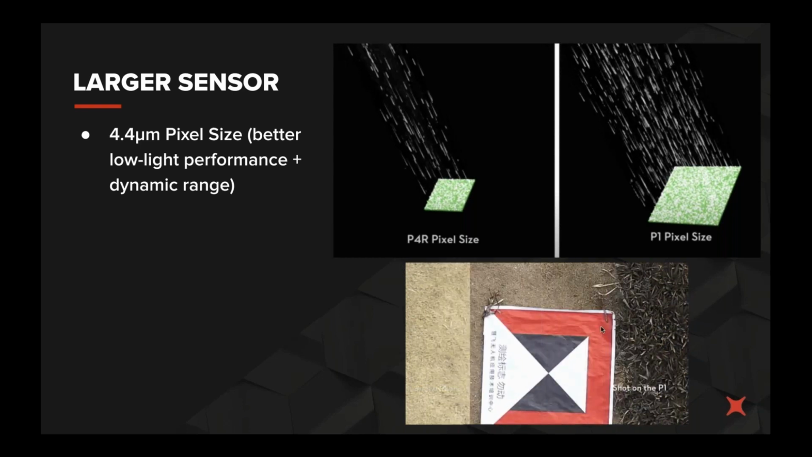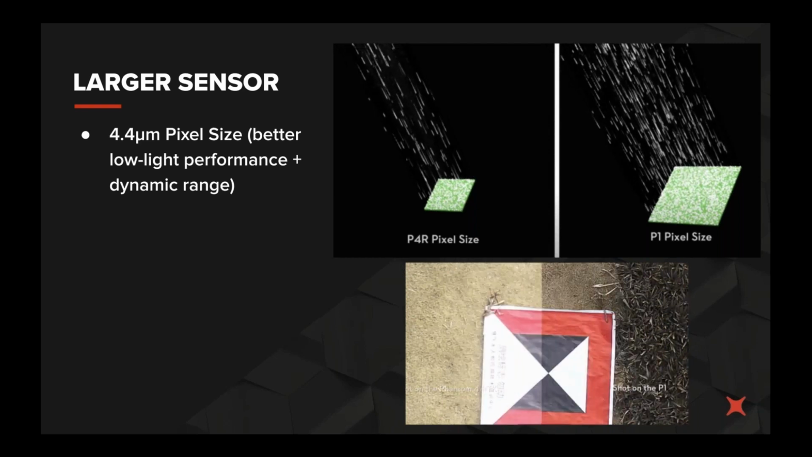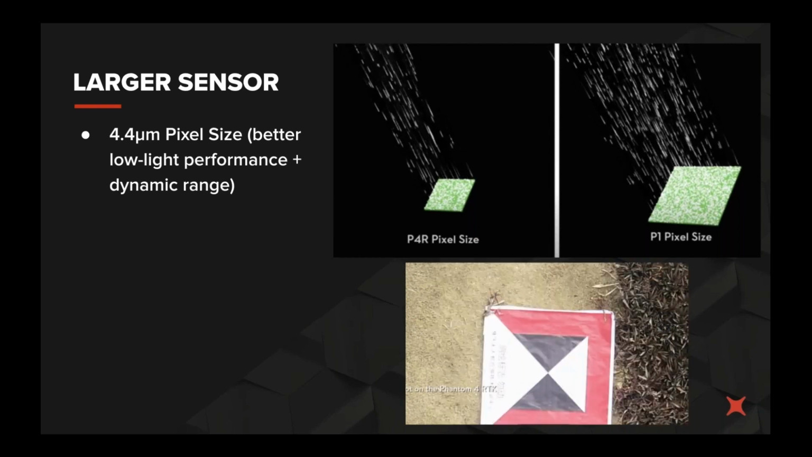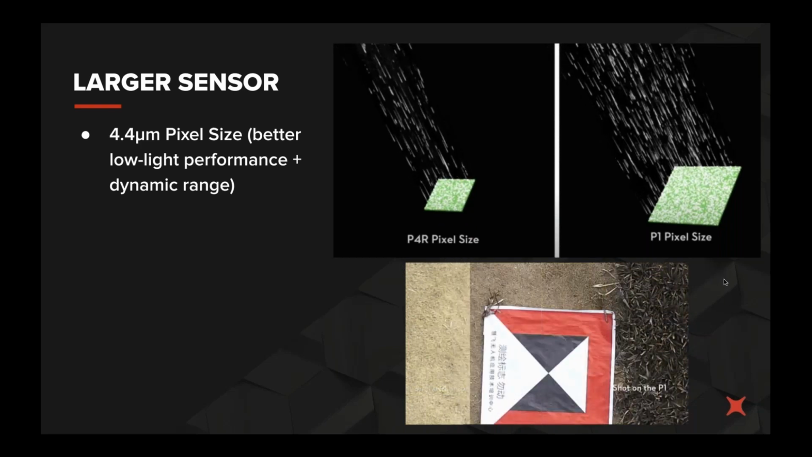So you can see all the whites aren't being blown out, and that will, in the end, provide more tie points in your data processing. So now I'll pass it back to Russell to talk about the L1.